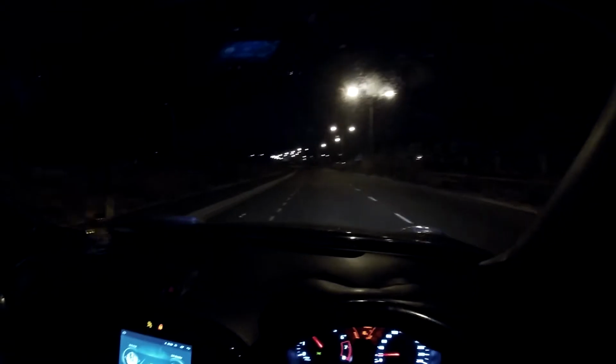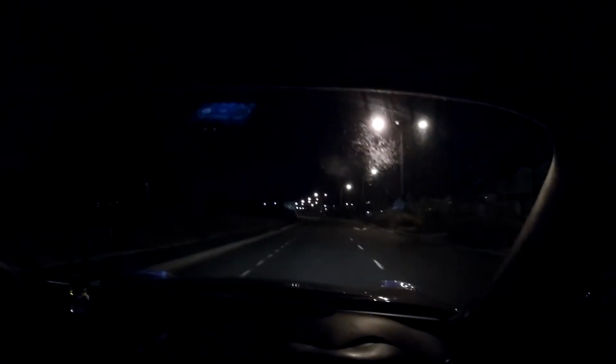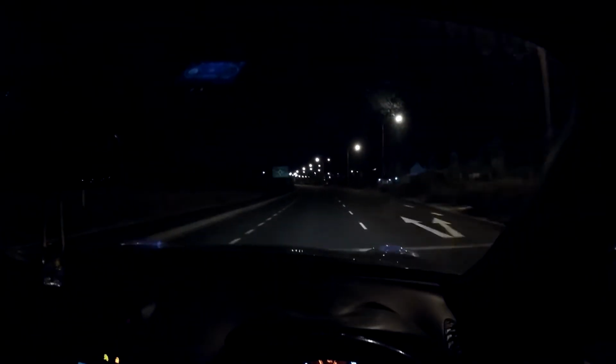Look, right now I am in the wife's Juke, and straight off the bat, yes, I know the looks are questionable. I do not dispute that at all. But I would like to, in a way, try and show you guys or prove to you guys that this car is actually pretty underrated. It's an underrated, slept-on platform.